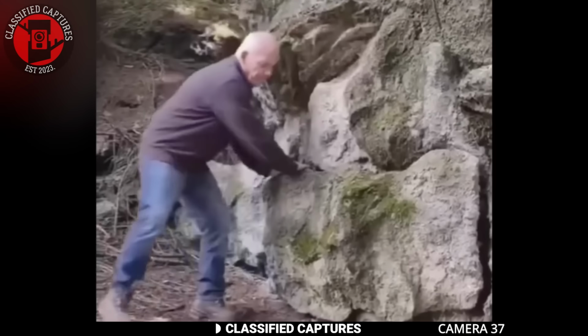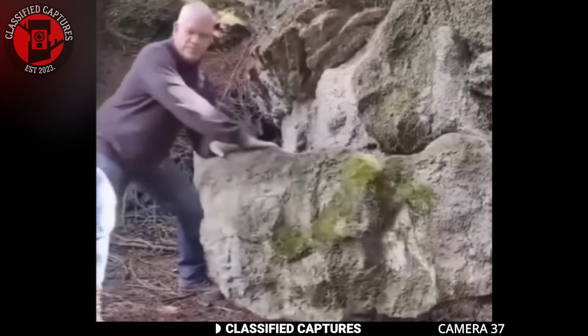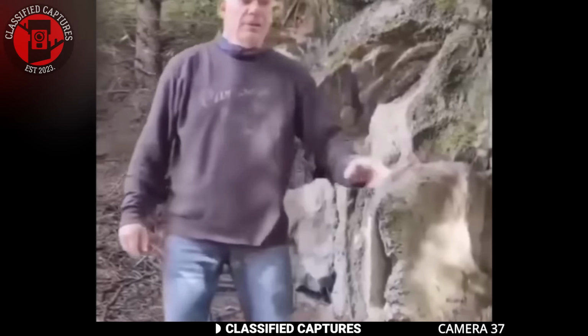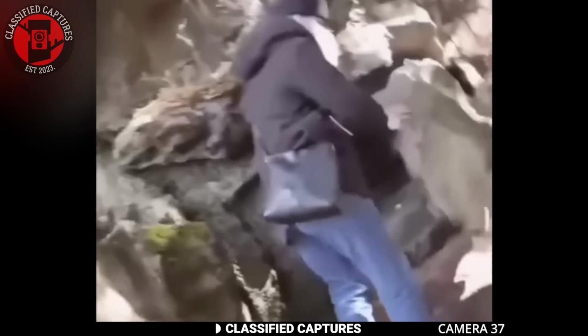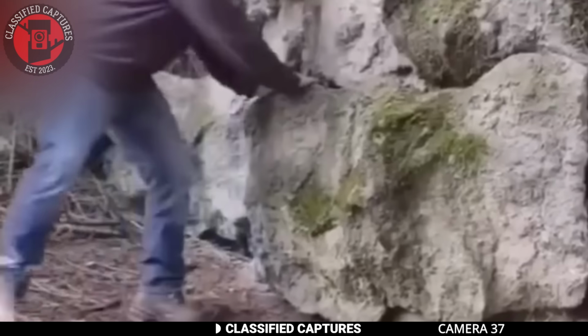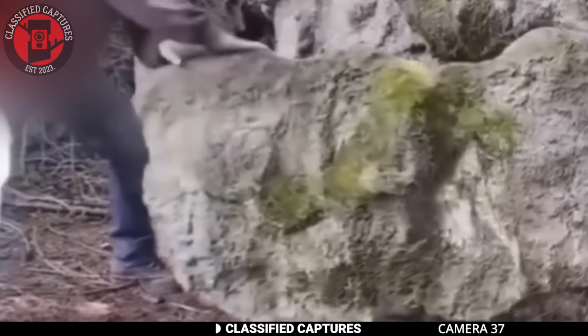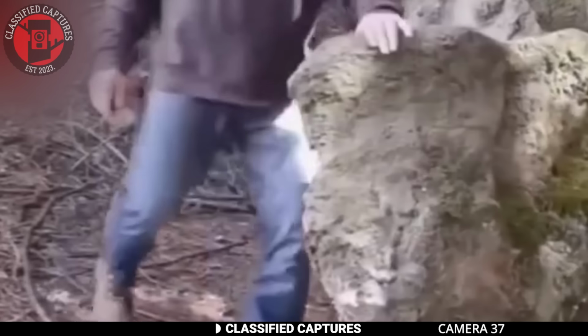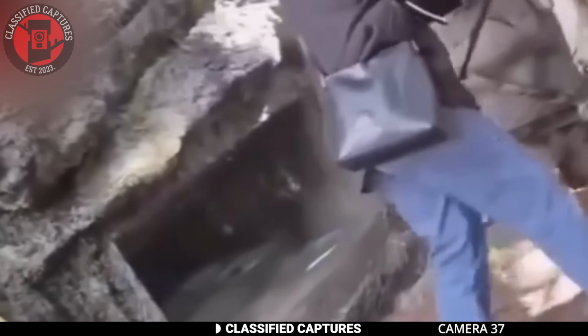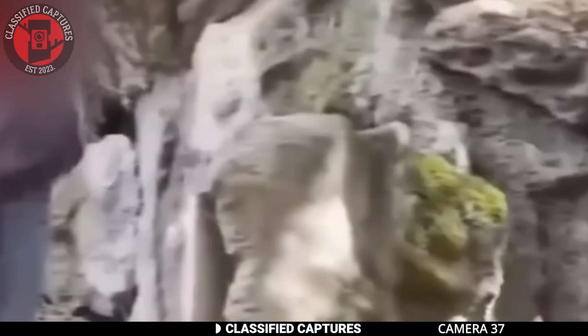Now take a look at another wonder that was captured by a group of hikers. They stumbled upon this massive rock structure, but guess what? They discovered that this rock wasn't just a solid mass. It had compartments with doors that could be opened, leading into a tunnel. Being the logical beings they are, they didn't dare venture inside.